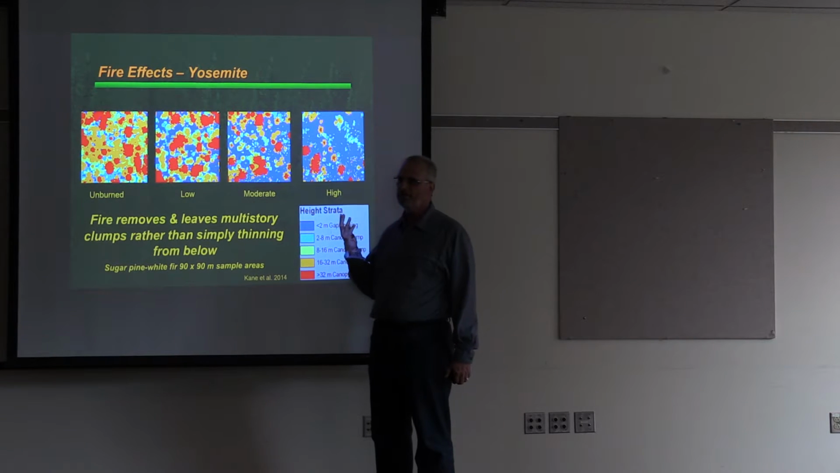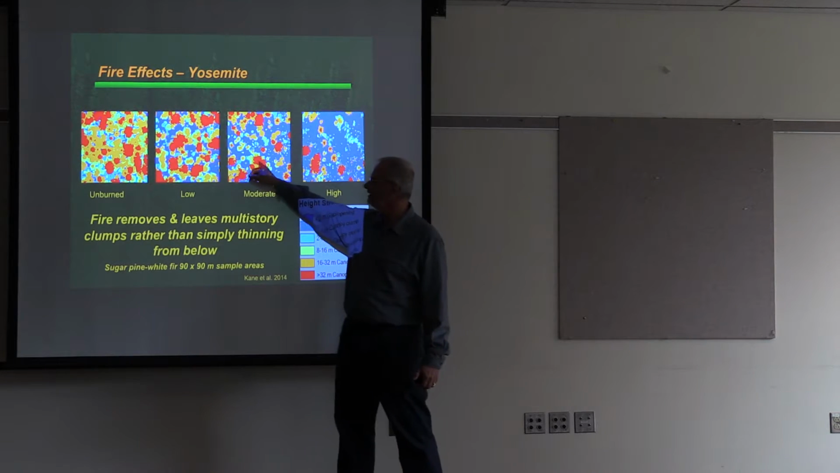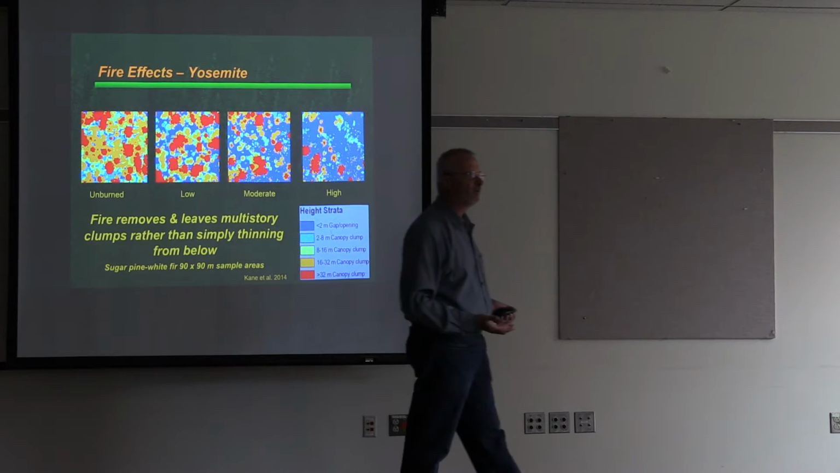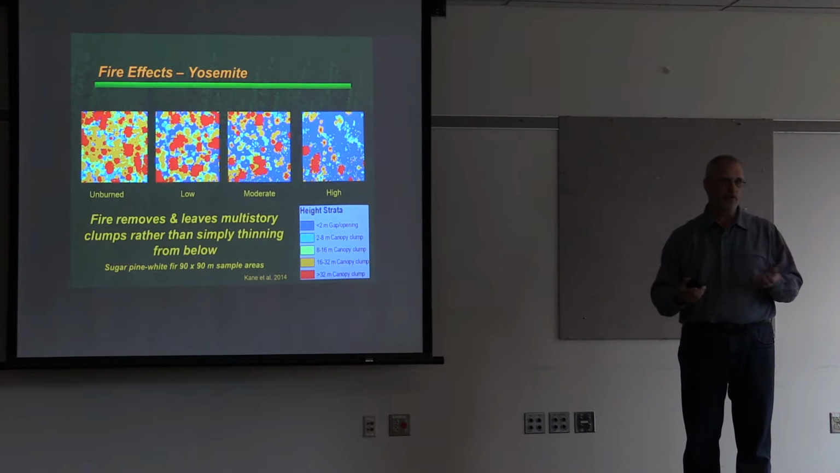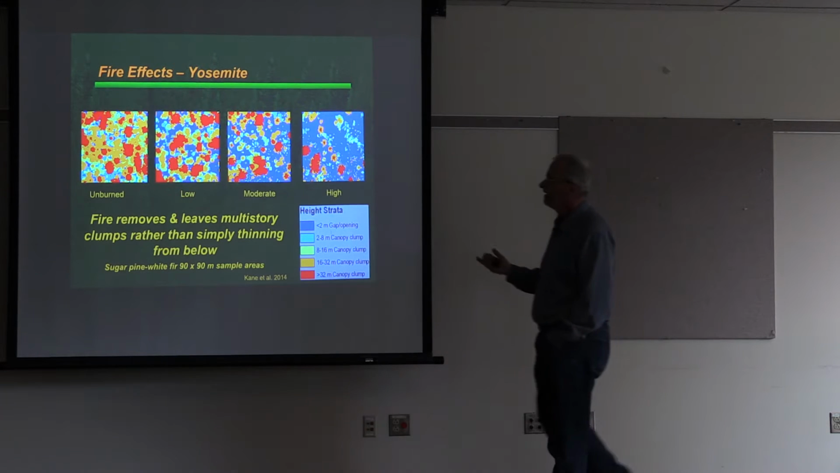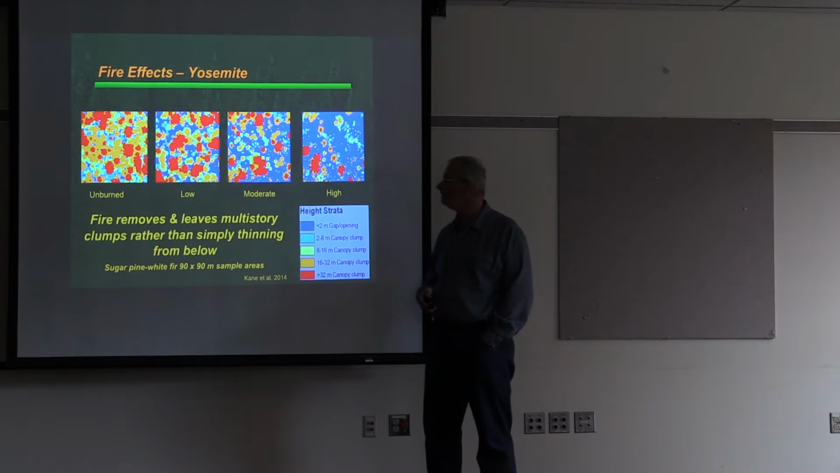So the amount of cover with a moderate severity fire in, say, tall trees and unburned on average was very similar. There's simply a lot less of it once the fire went through. So fire was coming in and removing trees of all sizes and creating the characteristic clump patterns of drier, fire-frequent forests.